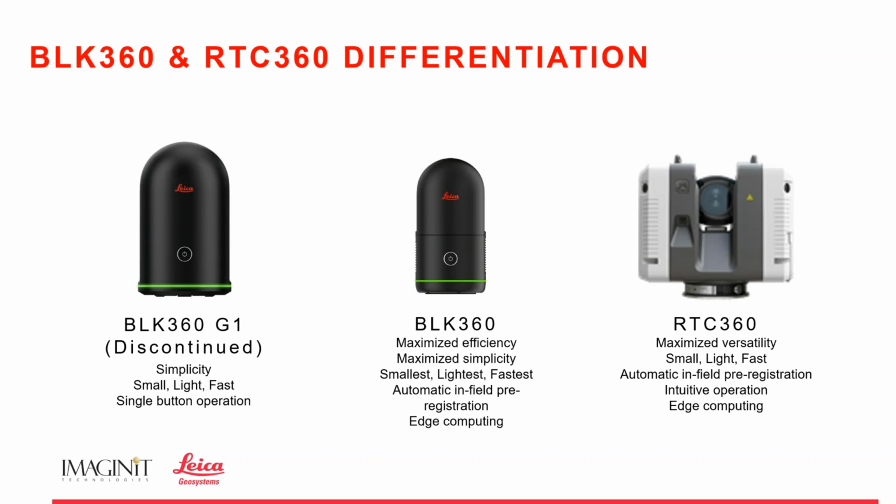At the time the G1 came out, man, this was earth-shattering. Small scanner, collected data, collected good data. But now we're at the BLK 360 G2, as we're calling it, or just simply the BLK 360, and we've taken that G1 to a whole other level.